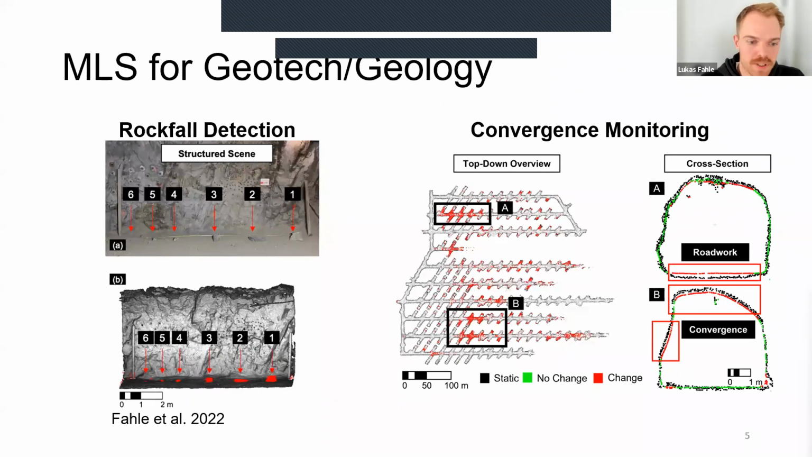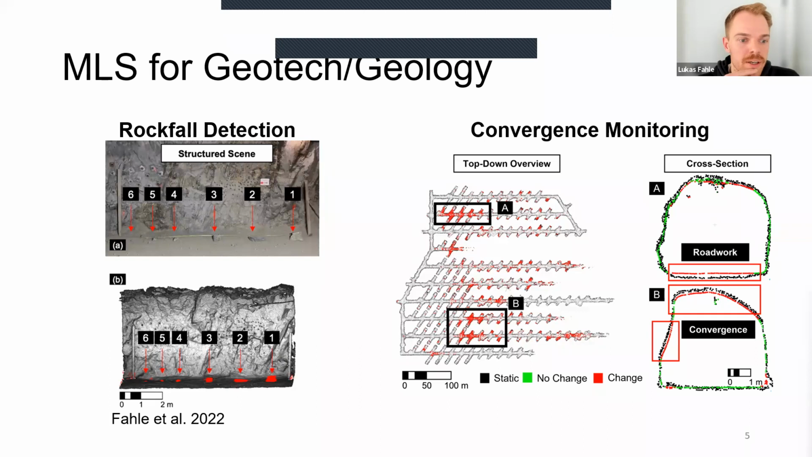Here are some examples of the first study we did that was published last year. We basically utilized a mobile lidar scanning system to see if it is able to pick up small rocks, as they might occur during a rockfall event in an underground mine.